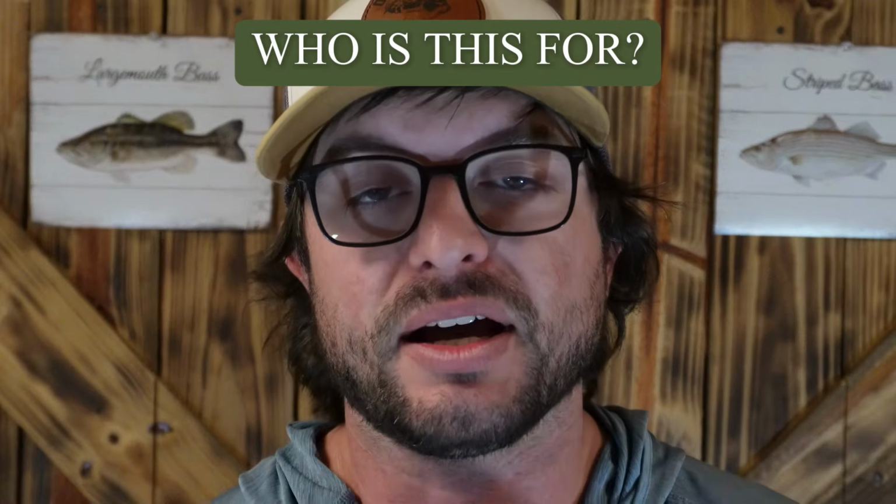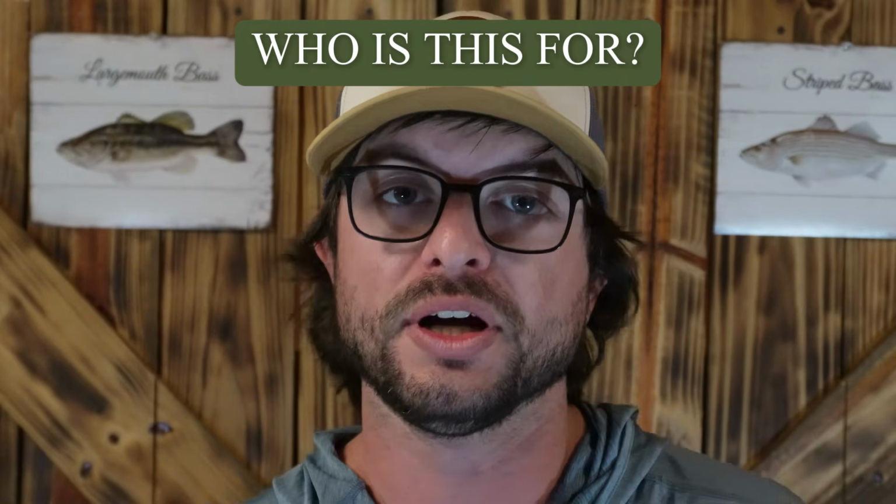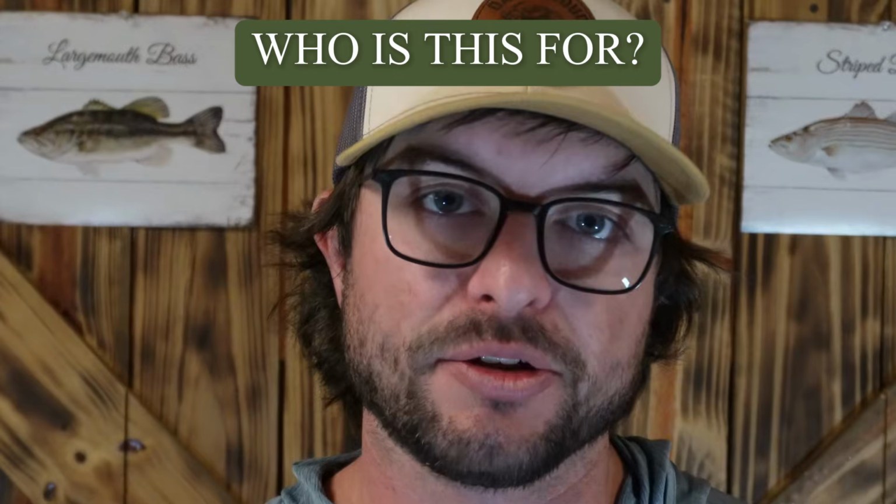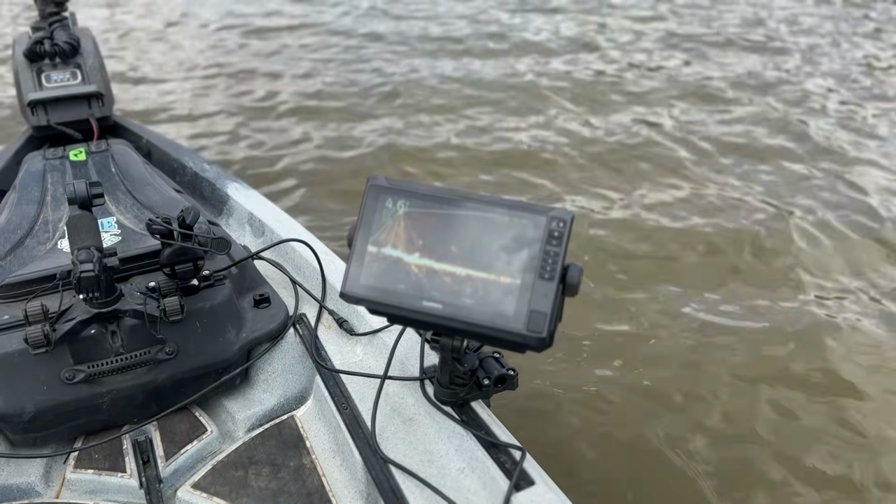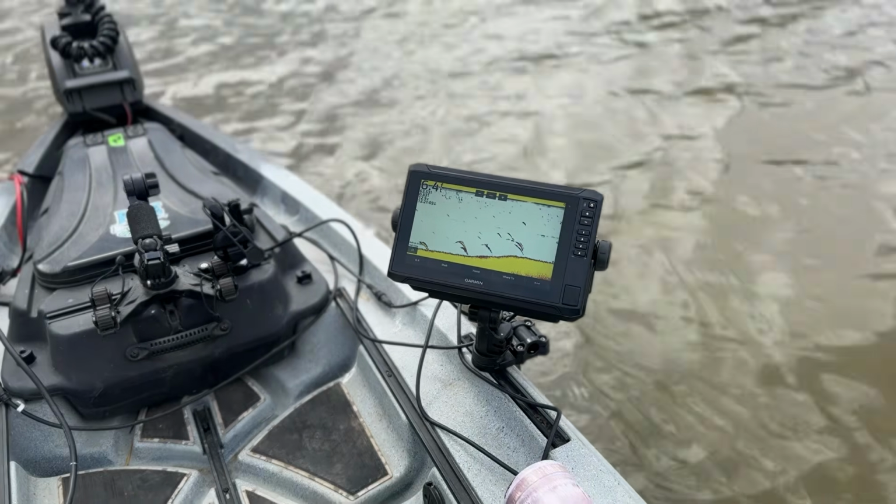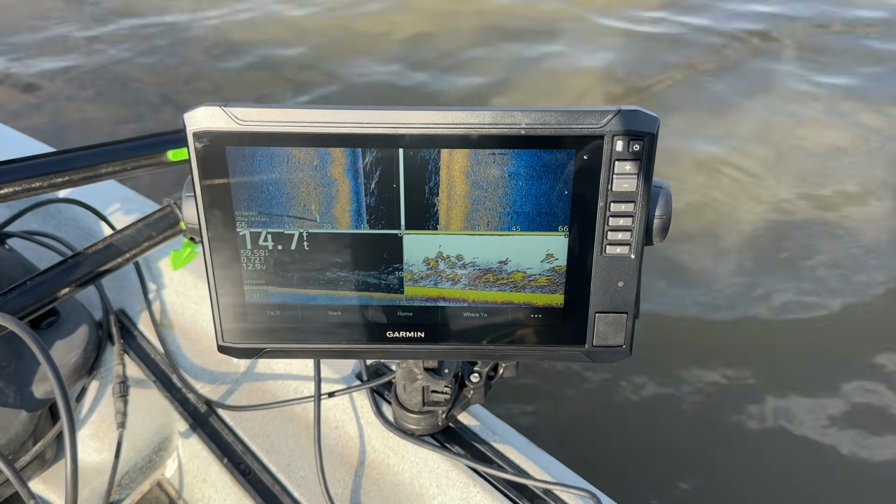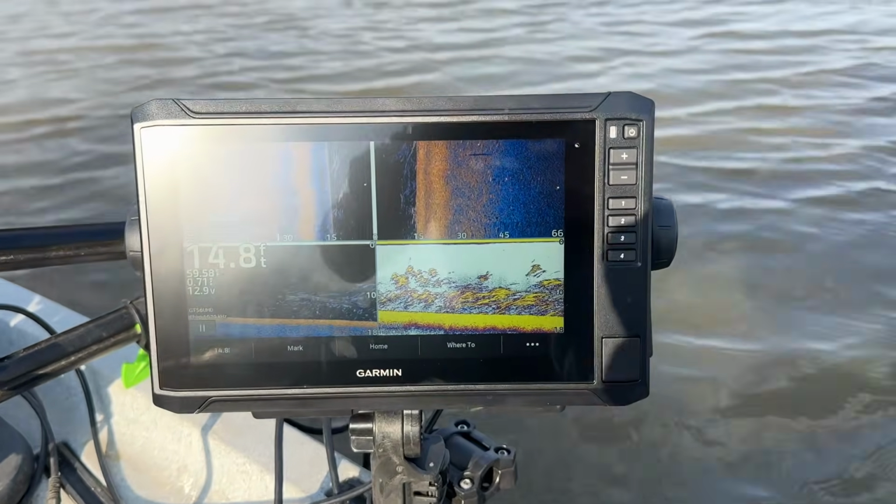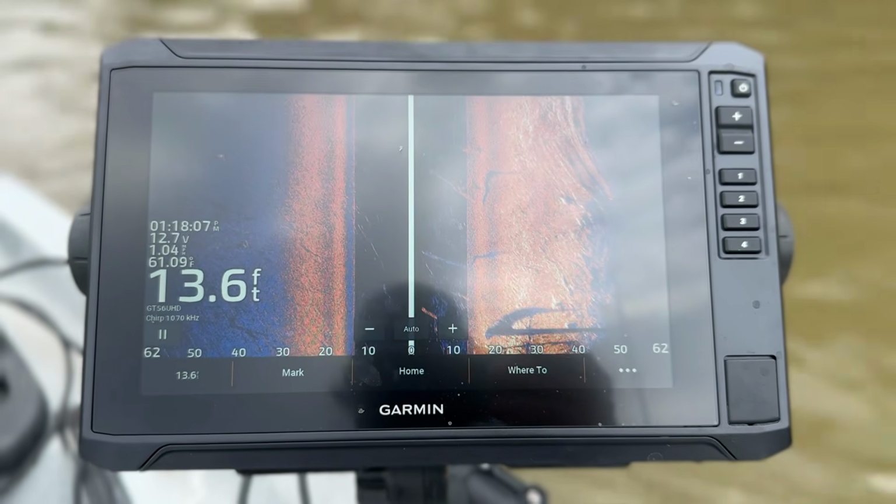Now, in my opinion, I think this unit is perfect for the tournament kayak angler or a serious boat angler that fishes a lot more local, smaller tournaments. I don't think that if you're looking to go pro, this unit is just gonna keep up with everything that you're gonna need to do, but it's a great stepping stone towards those units. For the weekend average angler, it's probably overkill, to be honest. You're not gonna use all the features that are offered, so you might be better off sticking with a little bit lower end unit.